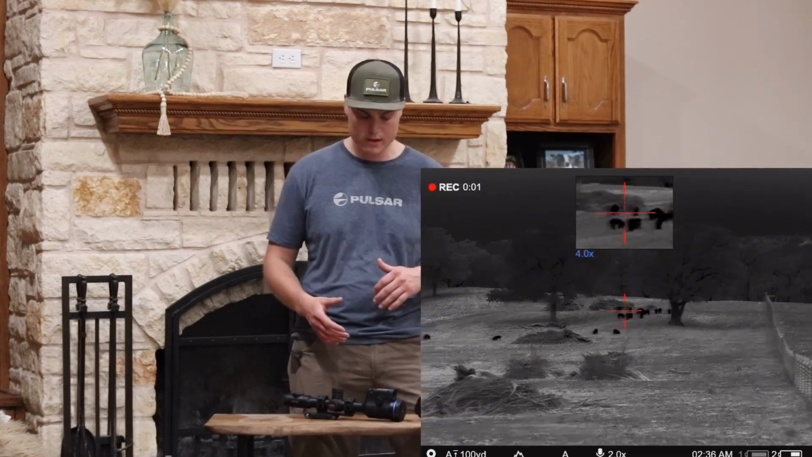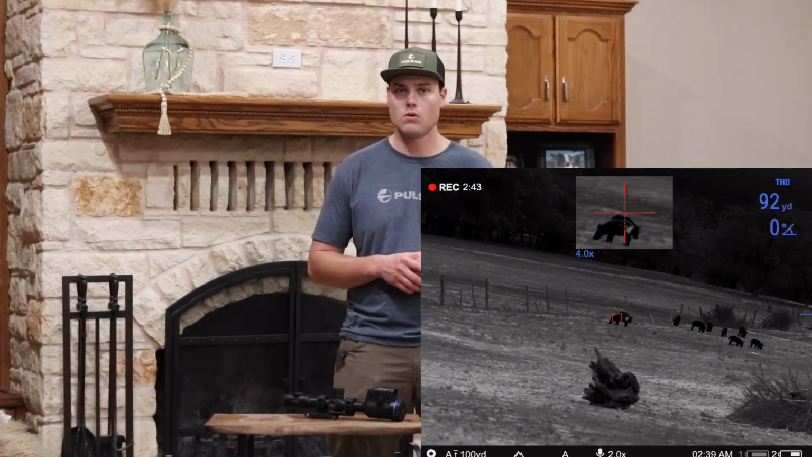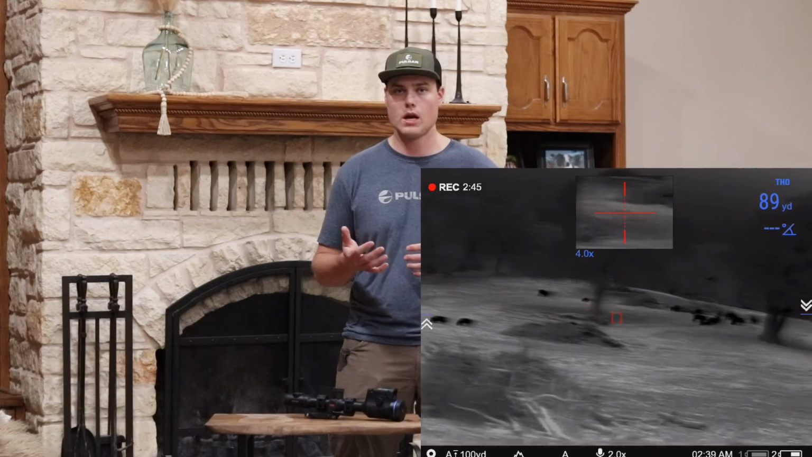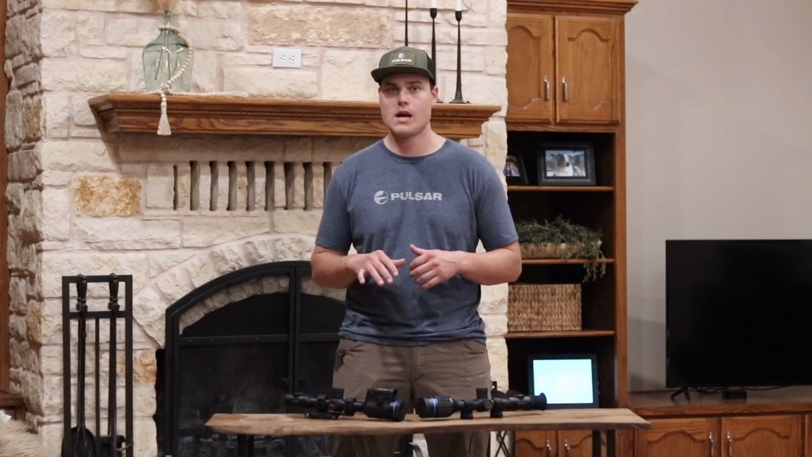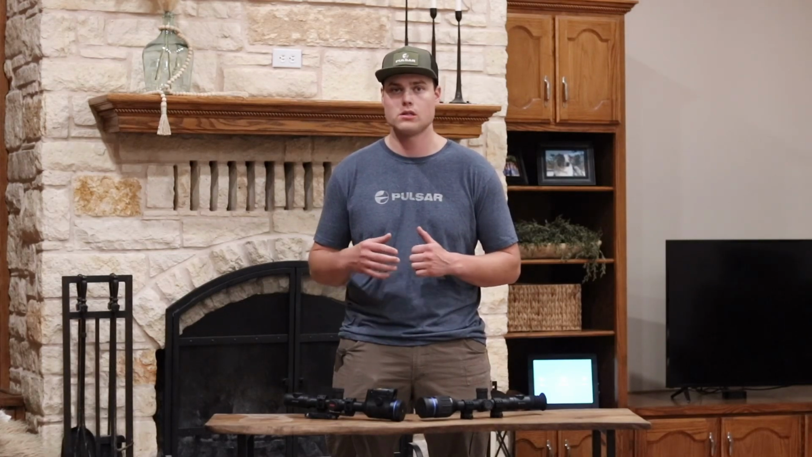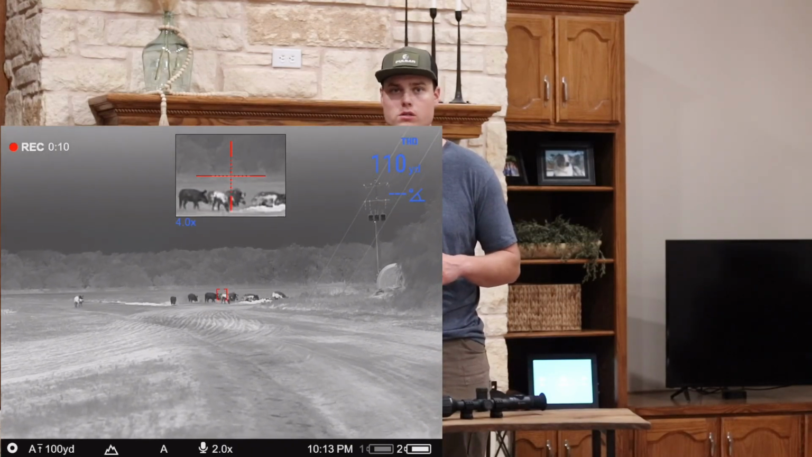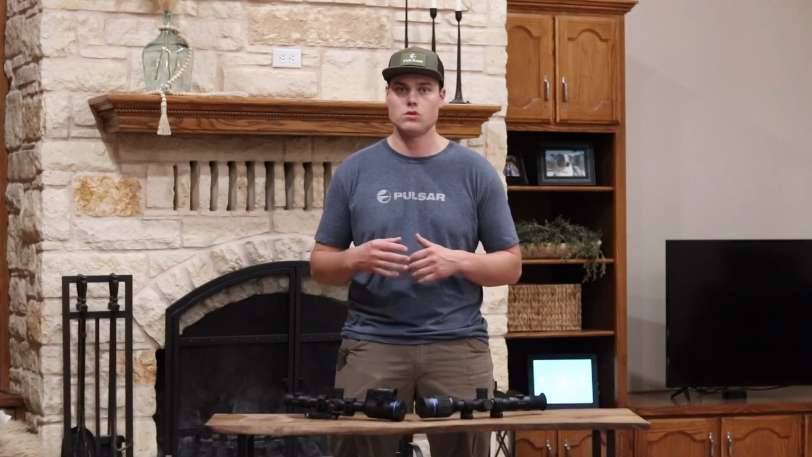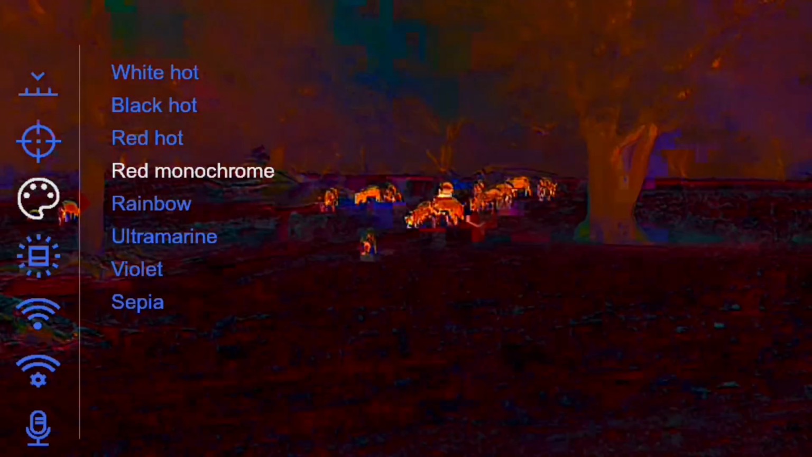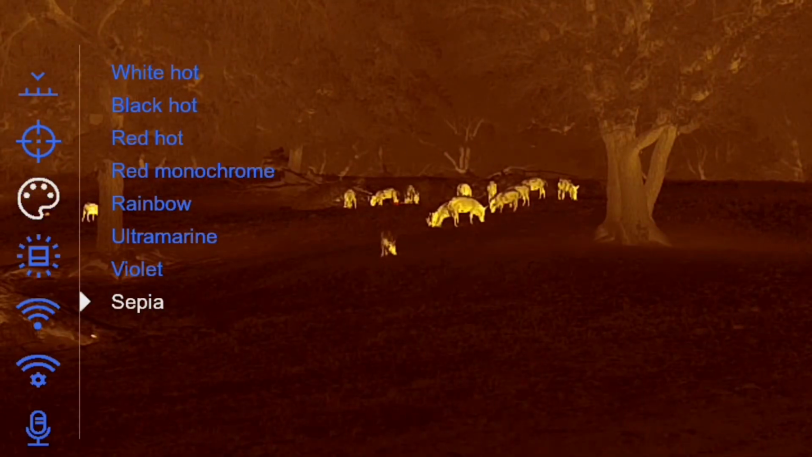Some things that we noticed out on the hunts that we really like about it: it really stands up to the humidity well. We were hunting fairly humid nights this last weekend, really hot temperatures. We started sighting it in at 105 outside, which is really hot here in Texas. I could still see where my bullets were hitting the target at 50 yards. Really still seeing that heat difference, which has been big on these new units. They really were able to tweak that technology to get you better heat differences between objects.